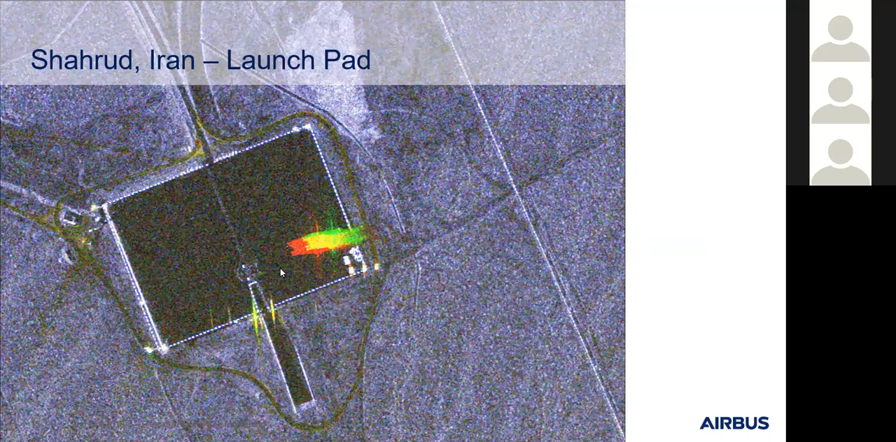So this is quite a simple detection method. What's perhaps more interesting though is when we see here around the outside of the launch pad area, we can say that these areas where there's low coherence must be where tracks have been driven.